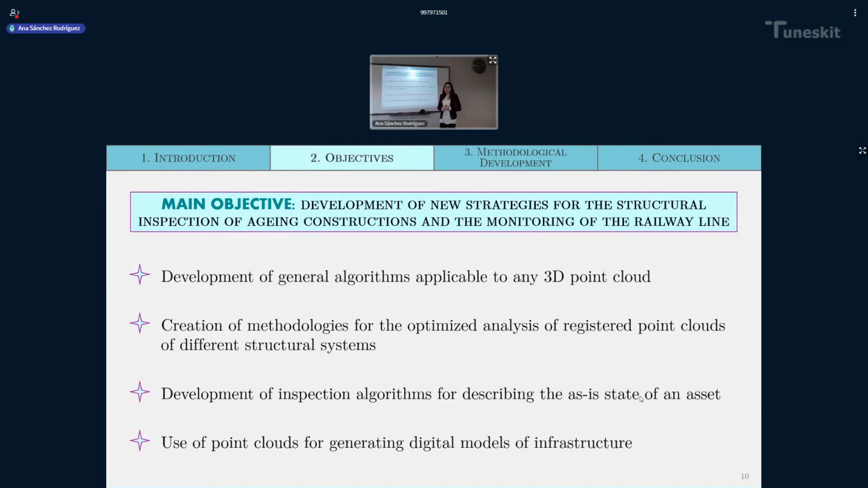This main objective was segmented into 4 different ones: the development of general algorithms applicable to any 3-dimensional point cloud, the creation of methodologies for the optimized analysis of registered point clouds of different structural systems or elements. The third step would be the development of inspection algorithms for describing the as-is state of an asset. And finally, the use of point clouds for generating digital models of infrastructure.